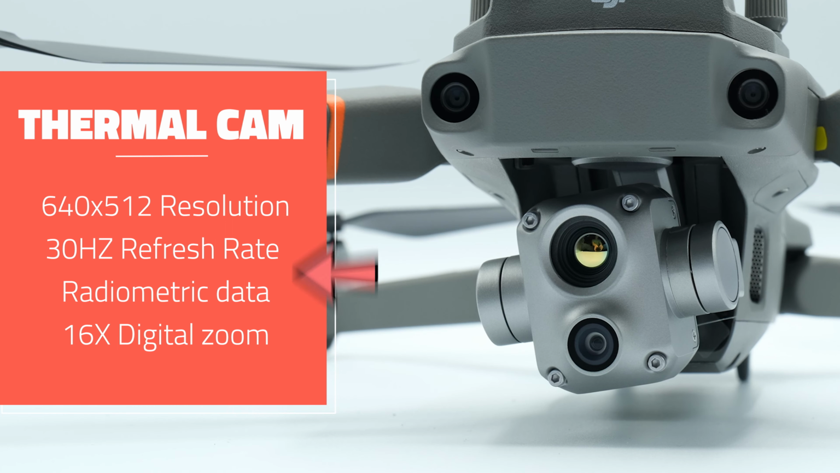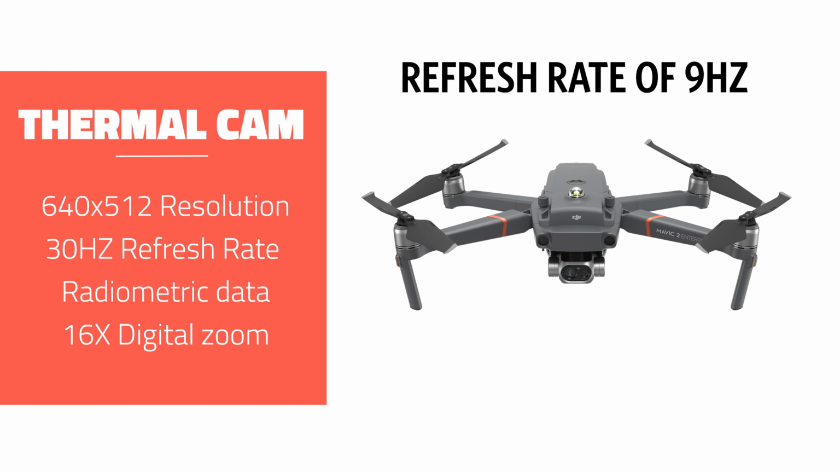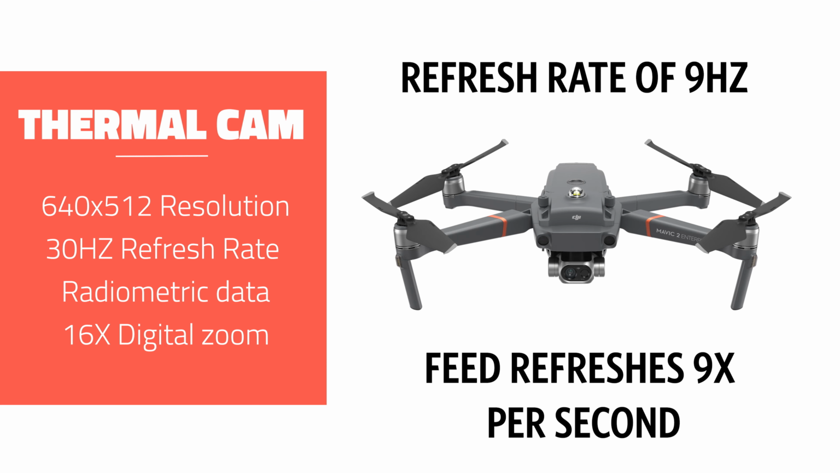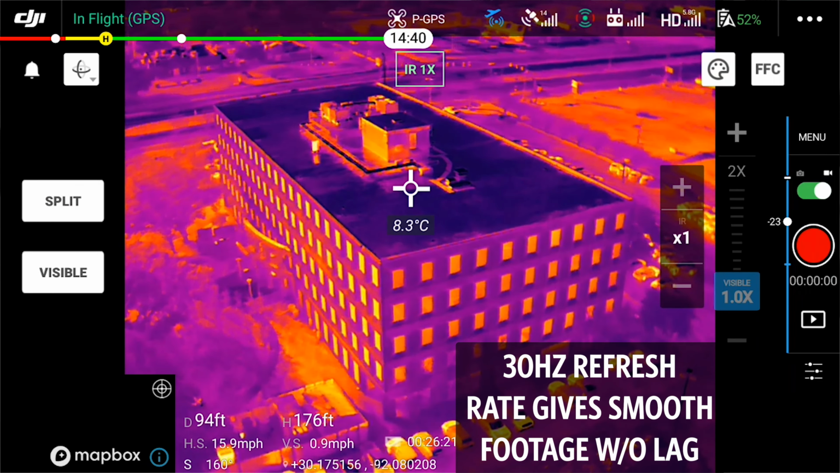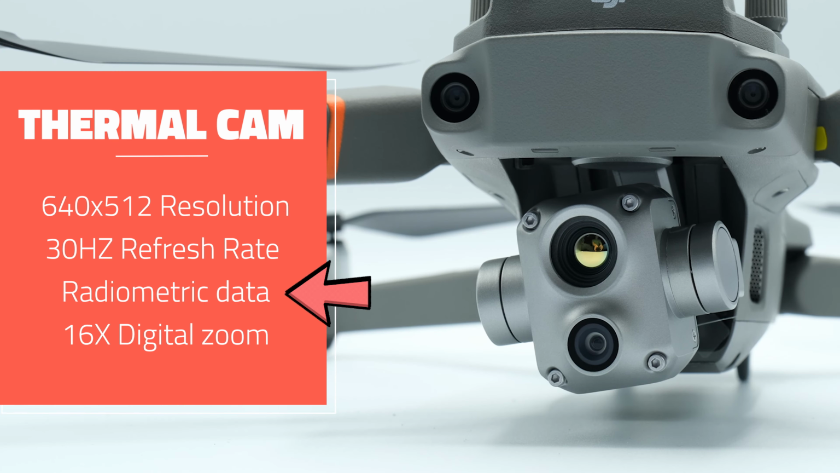It has a 30 Hz refresh rate, which if you didn't know, is kind of like a thermal camera's frame rate. If the refresh rate was 9 Hz, like the Mavic 2 Enterprise Dual, it would refresh 9 times per second. With a refresh rate of 30 Hz, you get good clean footage without jumping or lagging. This thermal camera is radiometric and records all of that data for you to analyze within DJI's thermal analysis application.